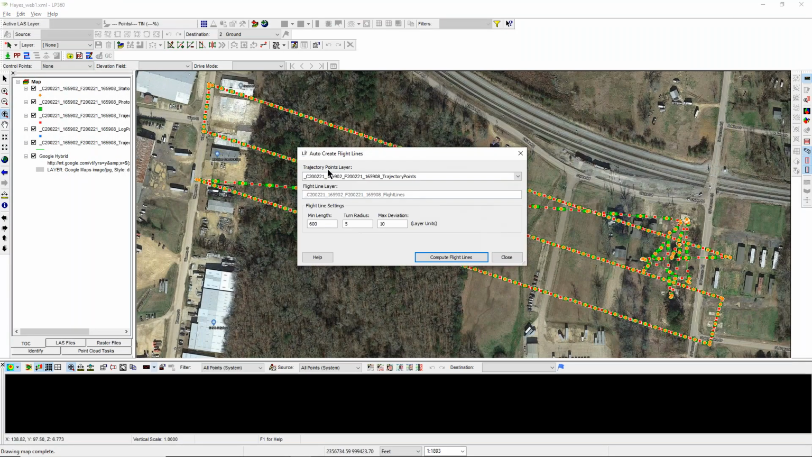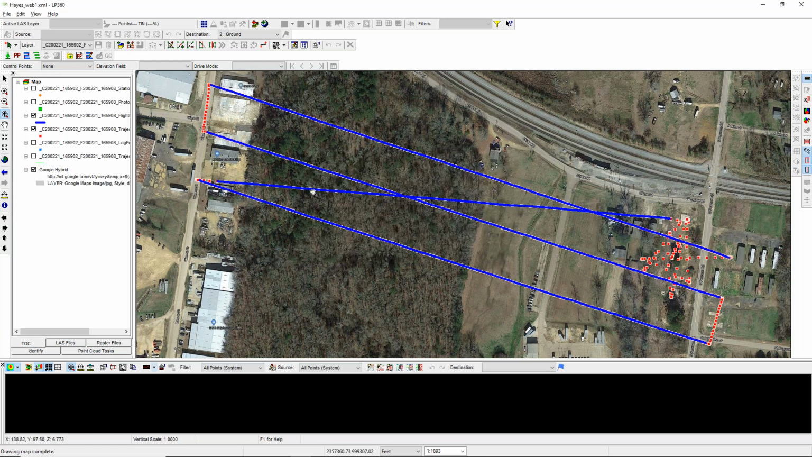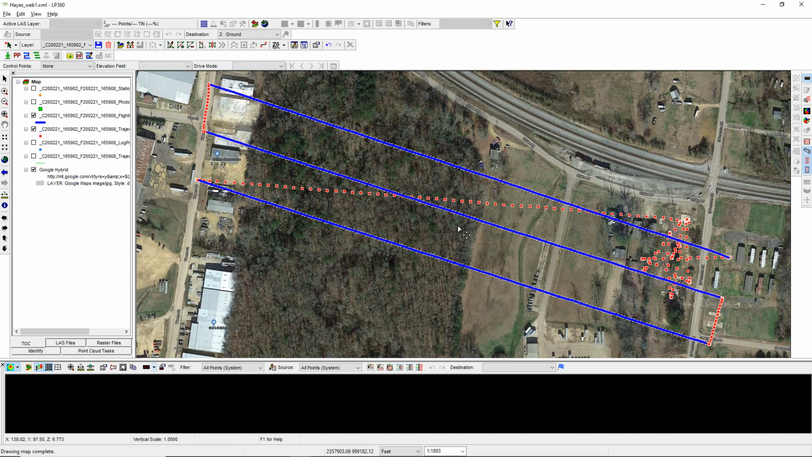So I'm going to do my flight lines now of the things that I care about. I got a diagonal here where I'm going from the start point out to this flight line, and I really don't care about that, so I really don't need it. So I will highlight that and I will exit out, and now I've got my flight lines that I care about, those three right there.